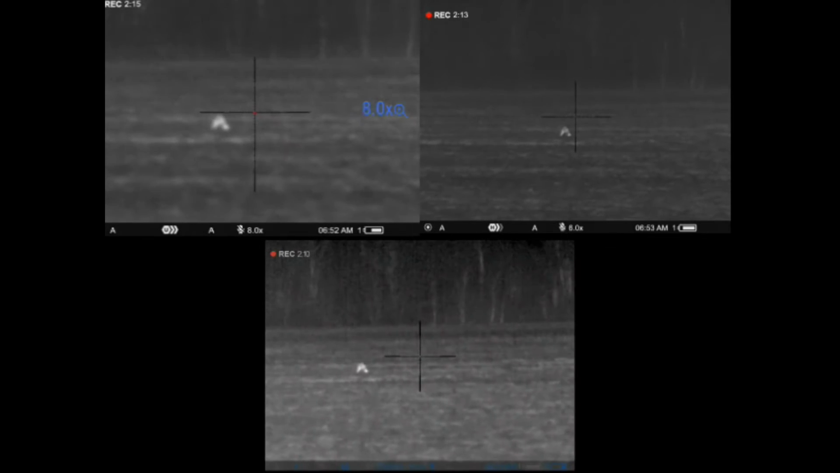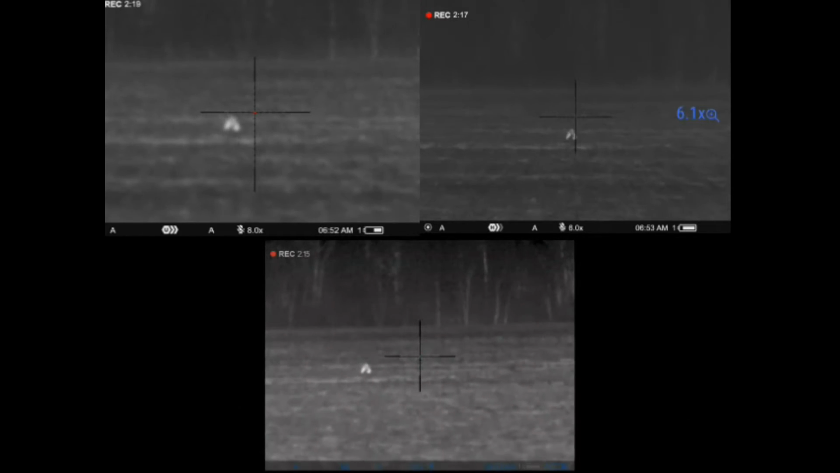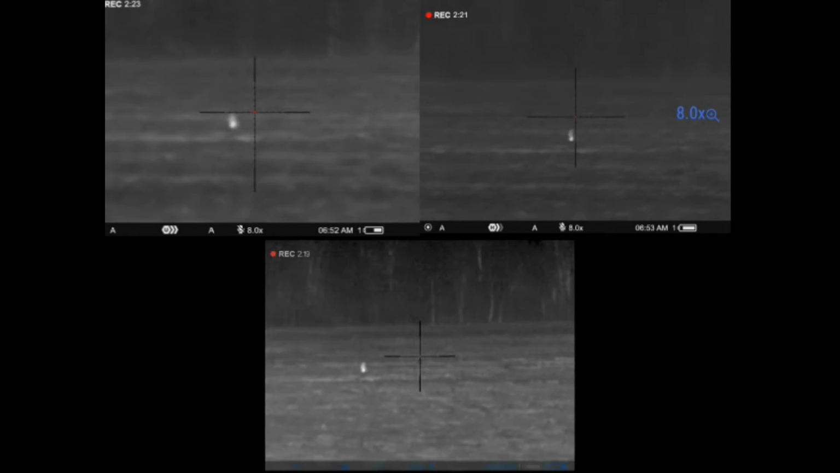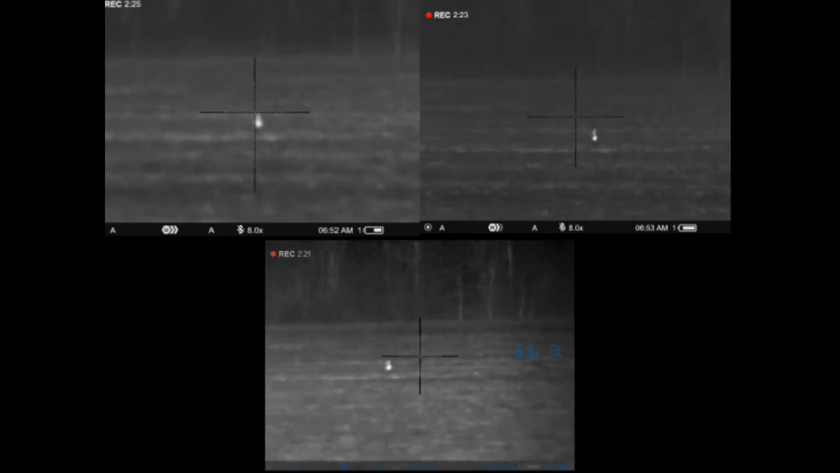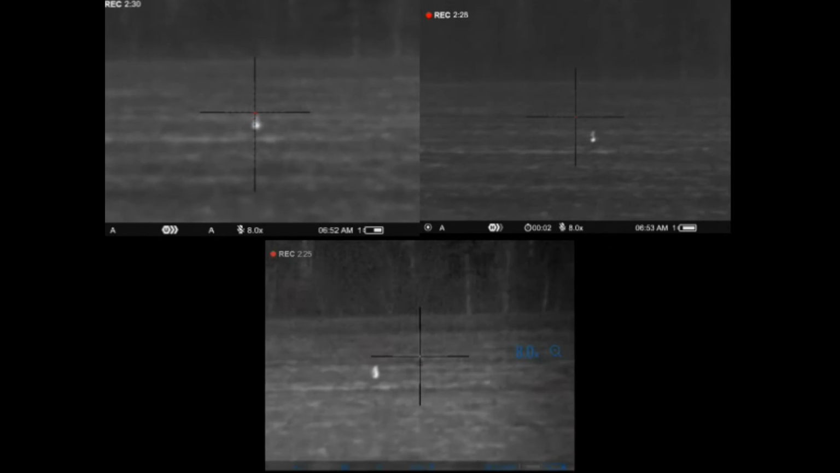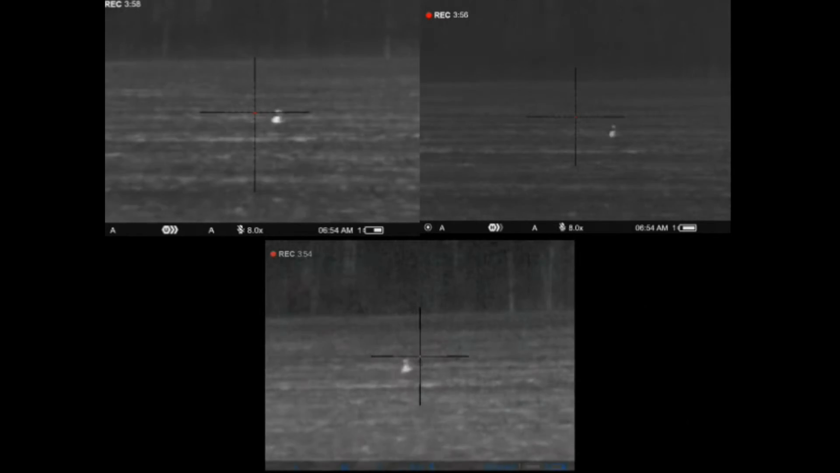And you can definitely see the older XG is suffering in this condition. I nuked it several times, and it just didn't really care for the condition. It's kind of a testament to how much better the newer one did in this condition. And I think you can definitely see when I'm focused in on the raccoon at that distance, how it is giving you a better sharpness on the object itself.